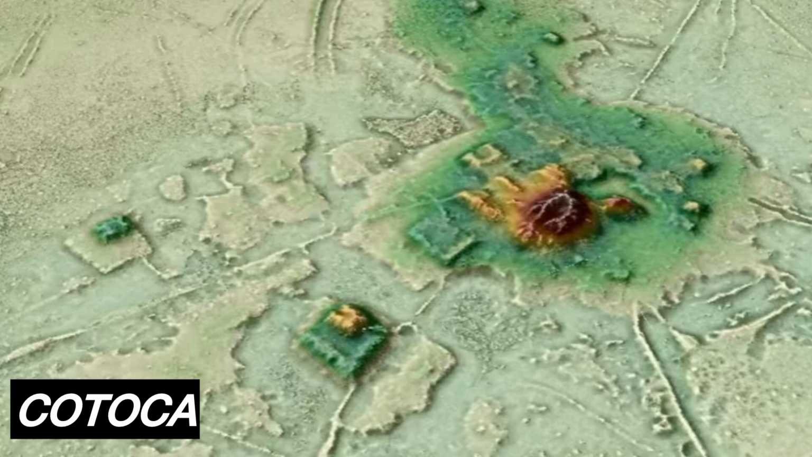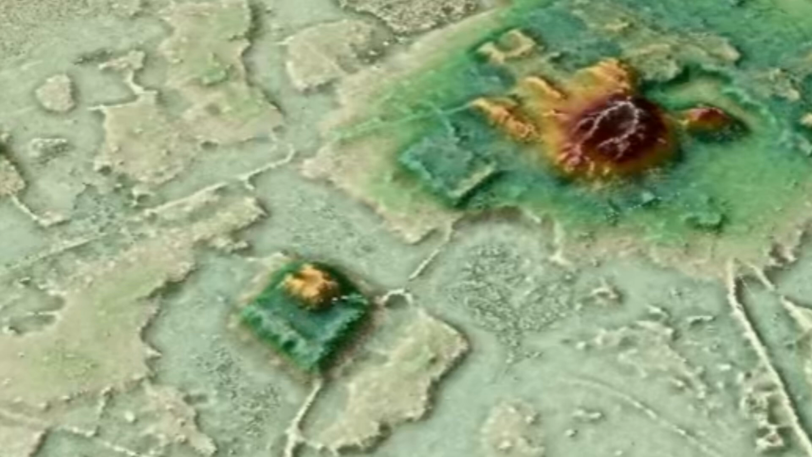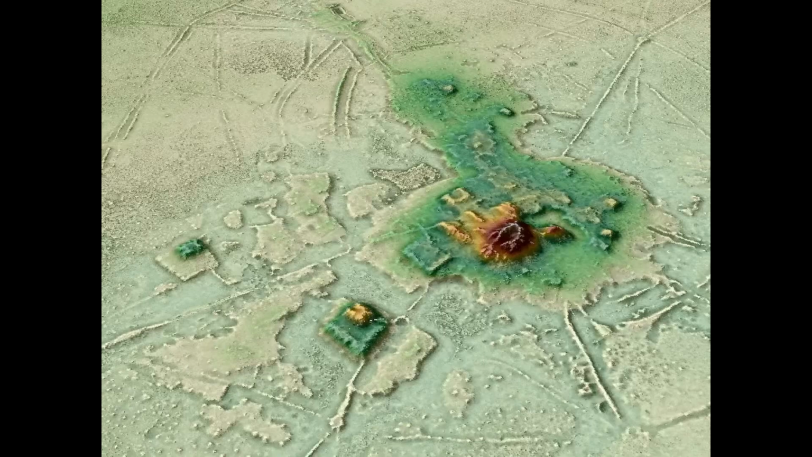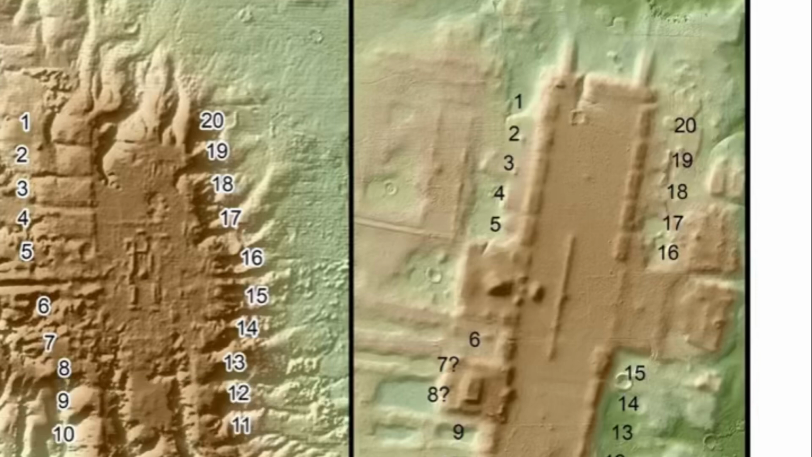The next place we're going to take a look at is interesting. This is a 3D image from LIDAR data of the urban center of Ocomtún. And why is this place interesting? The way it was built. Check this out. What these new maps helped them discover was that the center is surrounded by successive rings of moat and rampart fortifications, and the site boasted artificial terraces, huge earthen platform buildings, and conical pyramids over 70 feet tall.